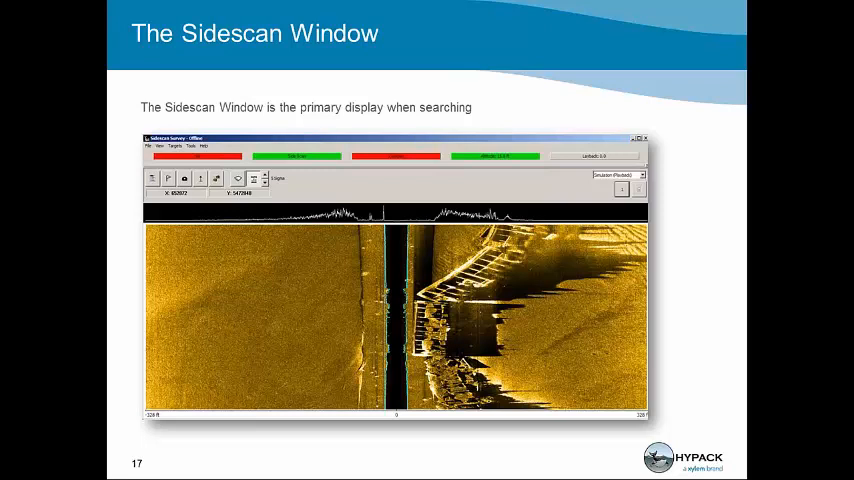This image is from a bunch of caissons that were surveyed off the beaches of Normandy, and you can see that as we got close to one of the caissons, we could tell the operator you need to turn left or you need to turn right to avoid an object in the waterfall display. You can see that the water column data has not been removed. We do not recommend as you survey that you remove the water column data until you've post-processed the data.